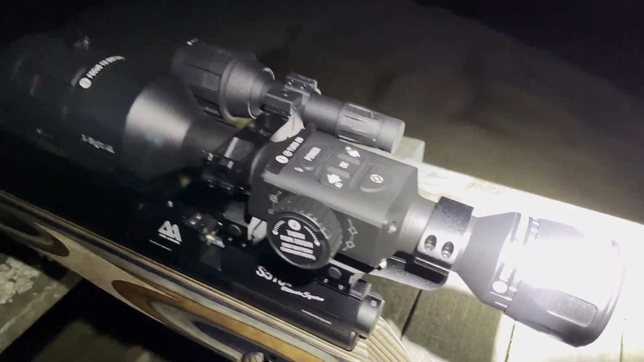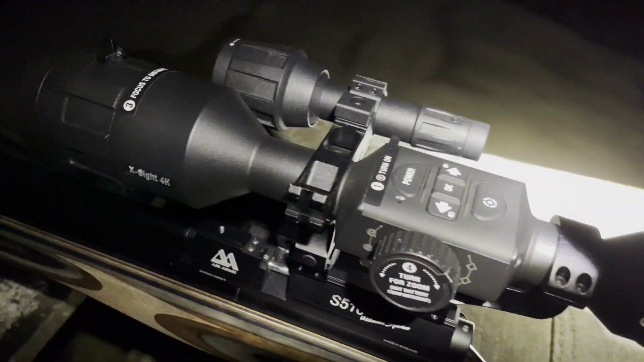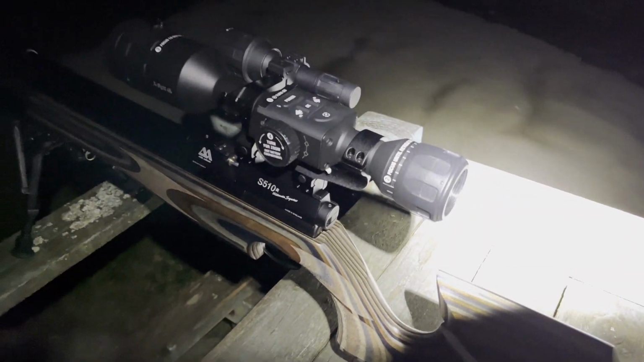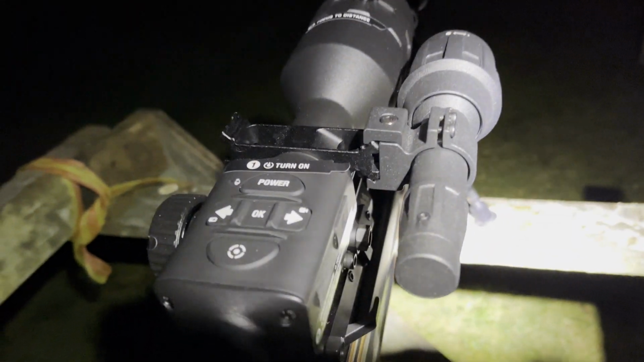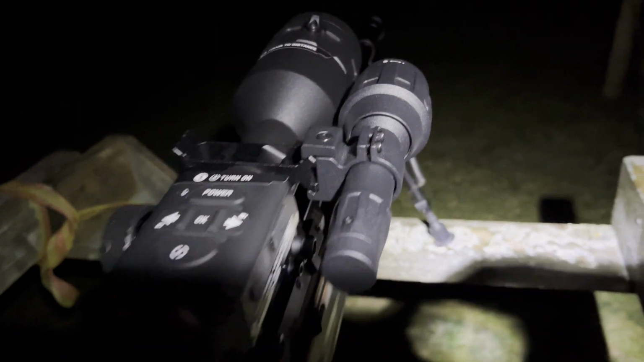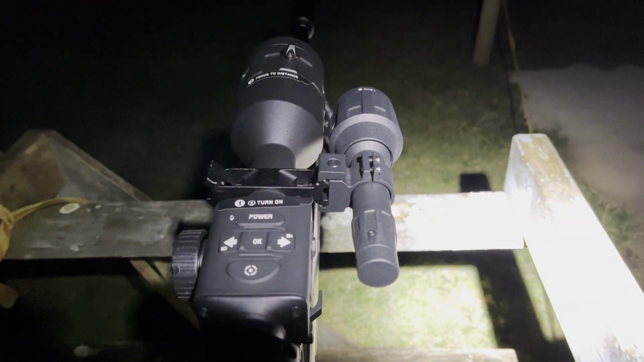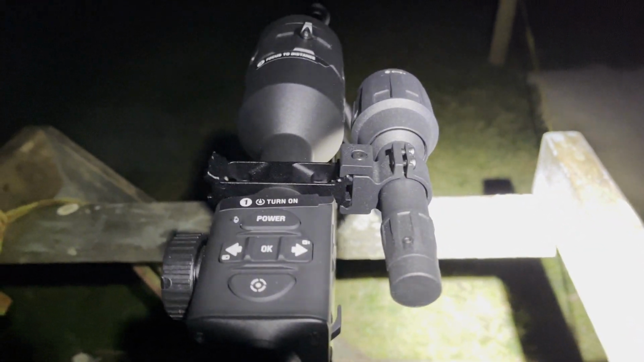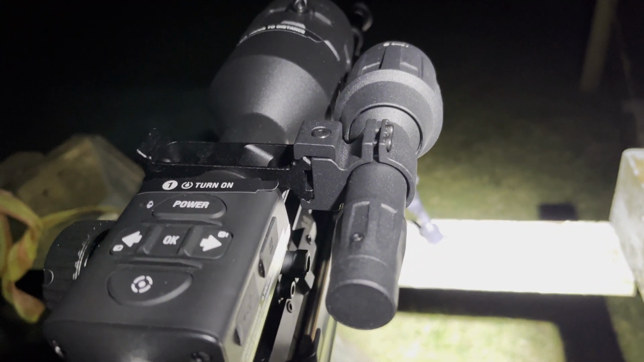That is an awesome piece of kit. As you can see, I've still got the stickers on it. I haven't had time to use it much yet, really. I've used it a few times in the day just to figure out the settings and things on it. But that's the first time I've actually shot it in the dark. So it's pretty awesome, and you can actually see the pellets flying as well, which is pretty cool. It seems to pick them up quite well.